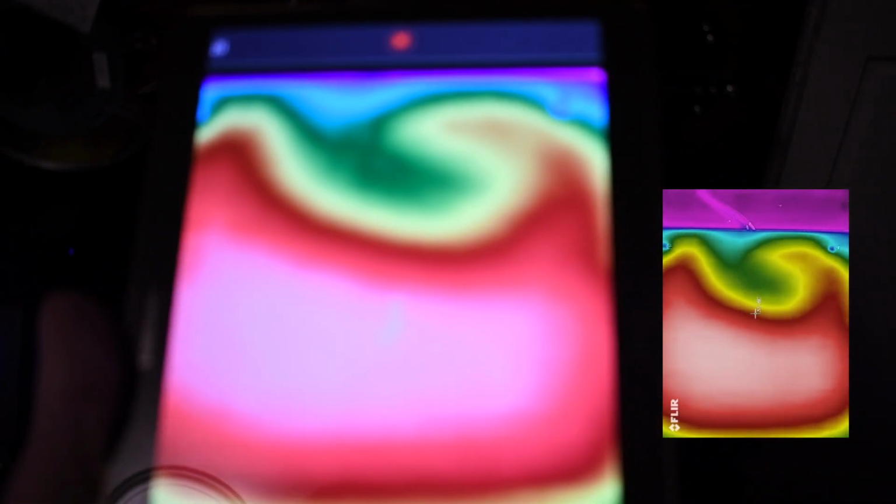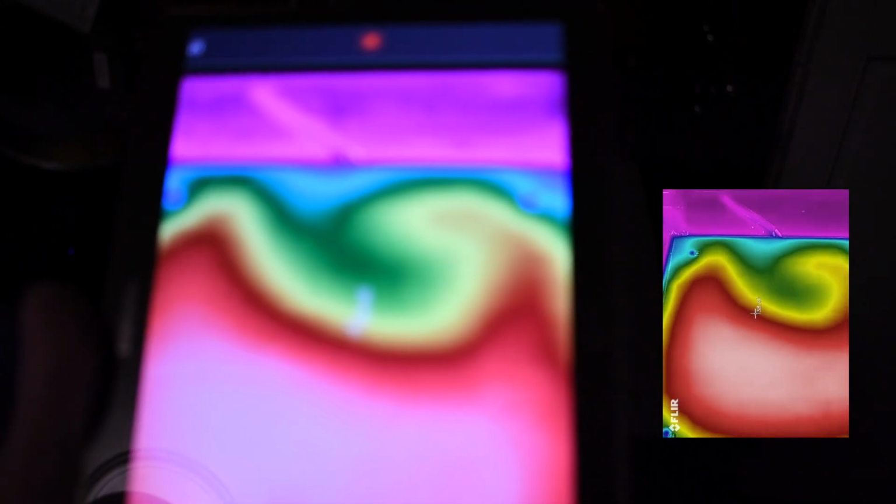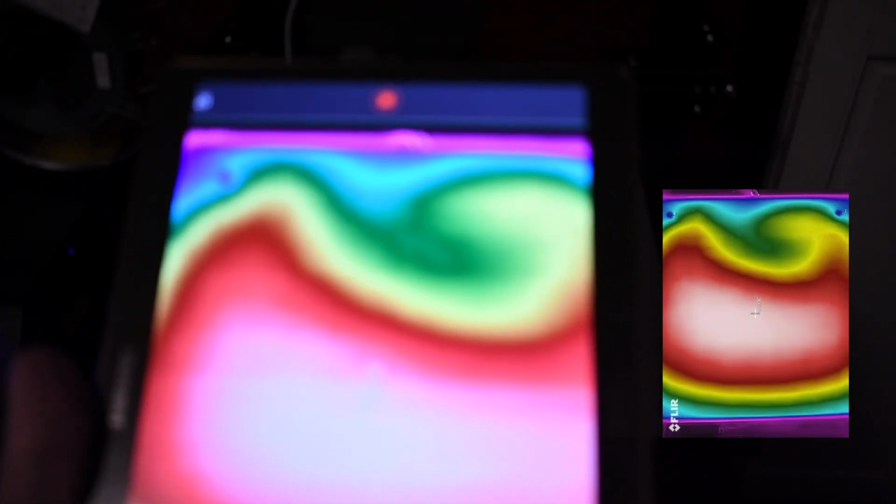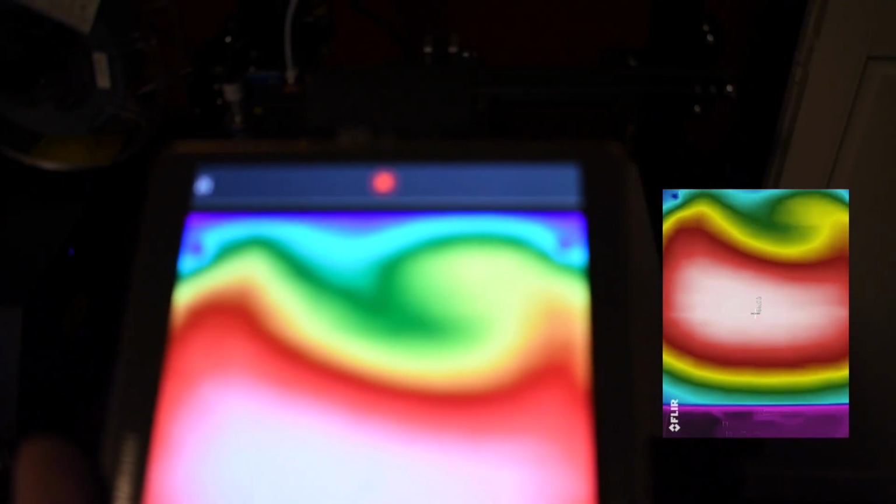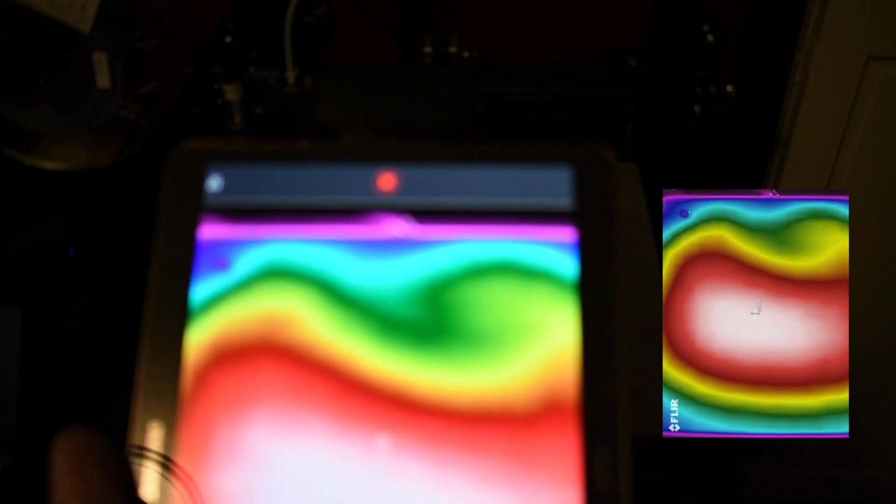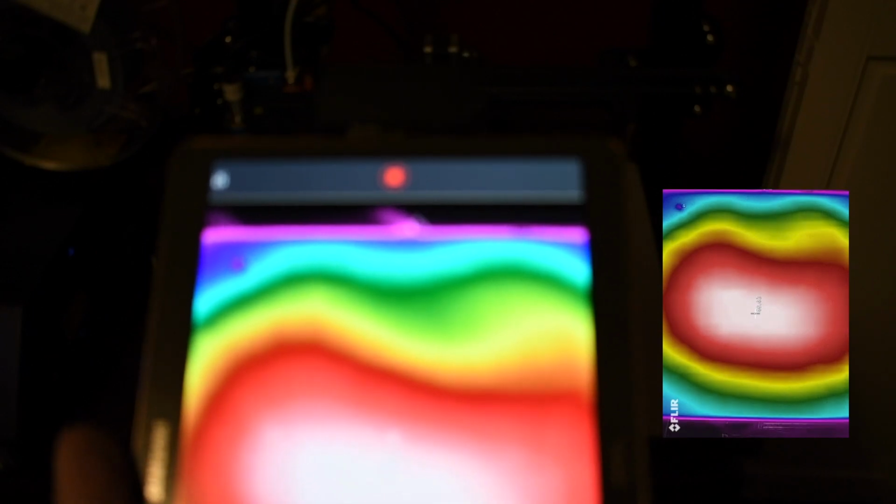And in the back here we have a cold spot. I'm sure in a few minutes that cold spot will go away. The thermistor reports 60 degrees Celsius. However, the FLIR is only seeing about 46 degrees Celsius.